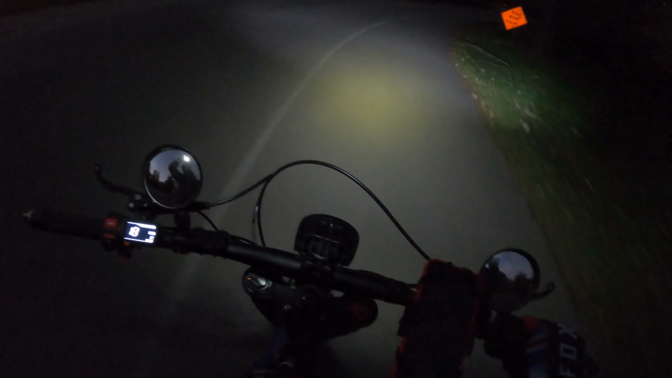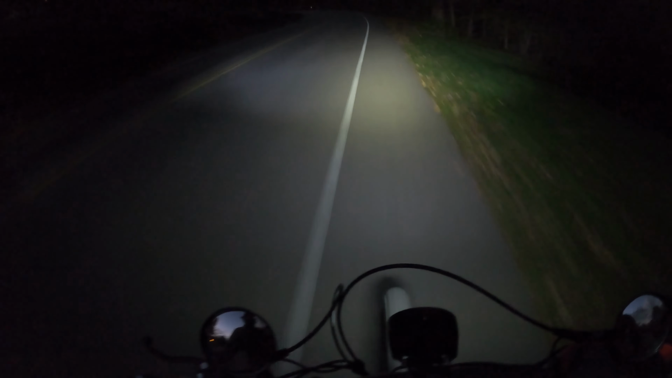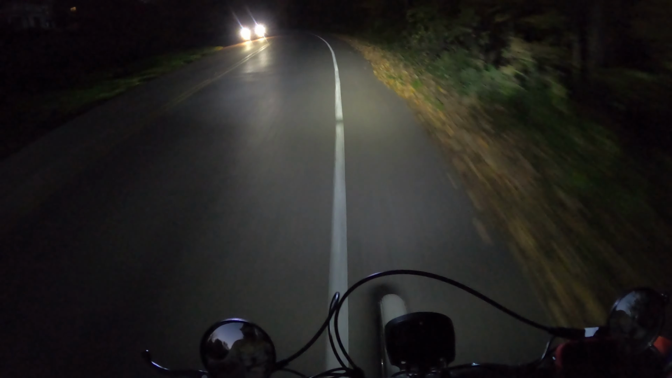Having these turn signals is quite nice, because people rarely use their turn signals in their cars. And even on bikes, sometimes it's difficult to use your hands to signal.